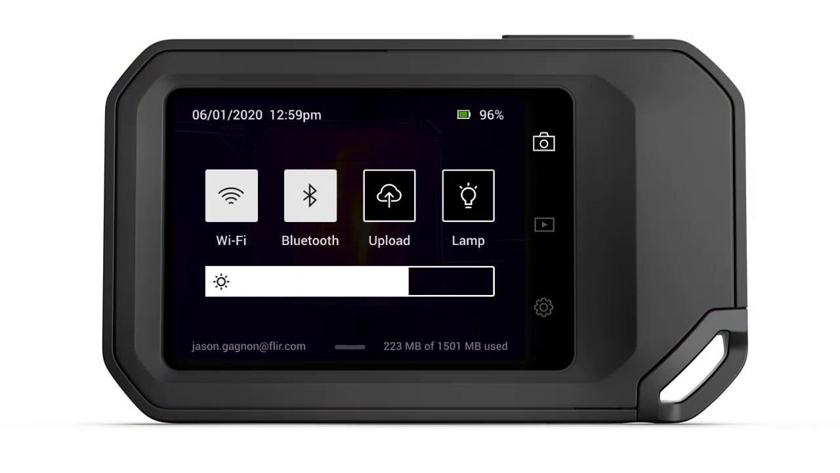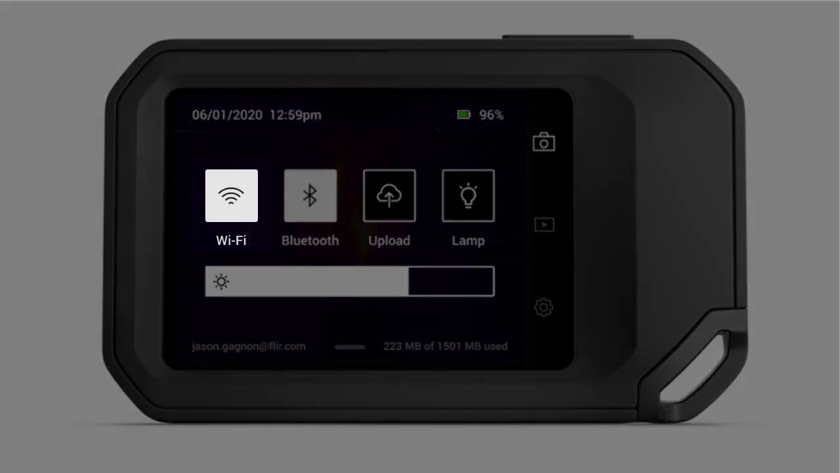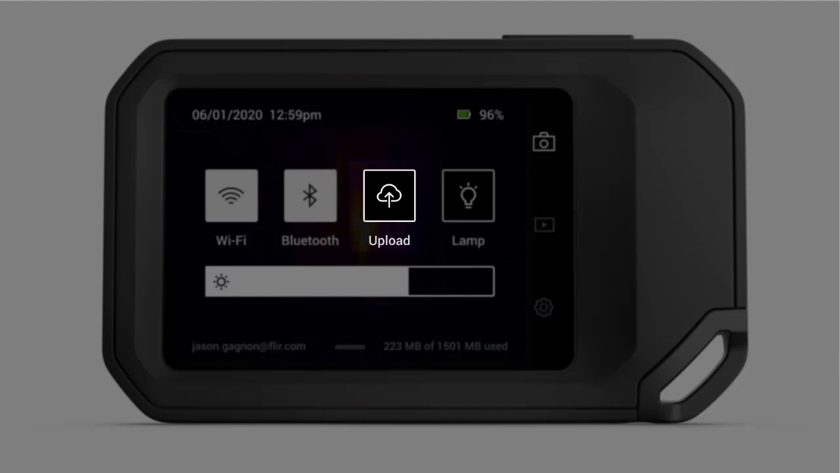From here, you can turn Wi-Fi on and off by simply tapping the icon. If supported by your mobile phone, you can share the phone's internet connection with the camera via Bluetooth. Tapping Upload enables or disables the automatic uploading of images to the cloud, and Lamp will activate the built-in light to help illuminate dark targets. This allows you to capture a better visible light control photo when saving an image.